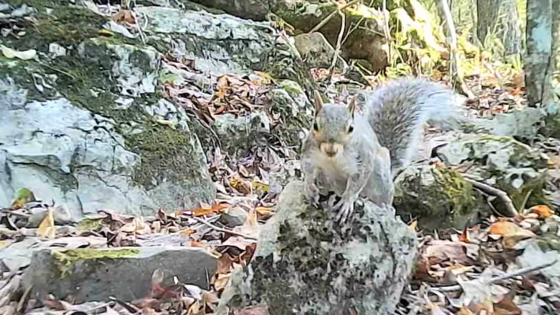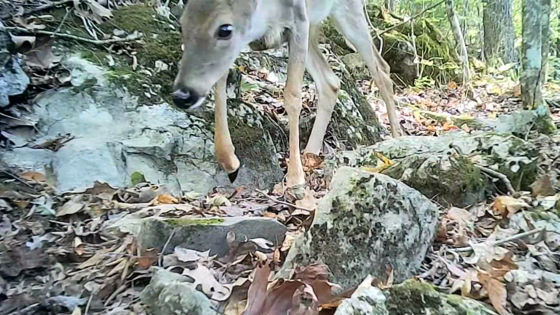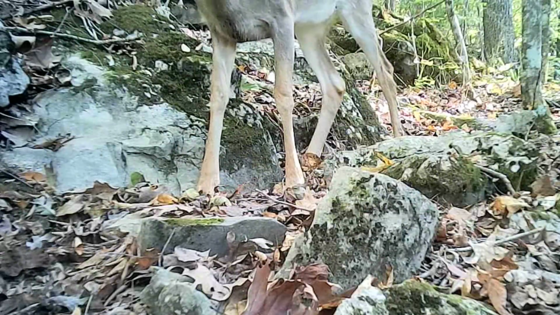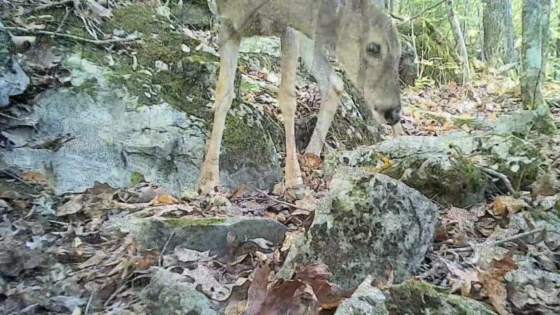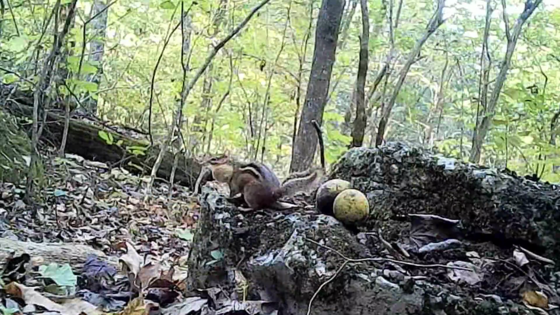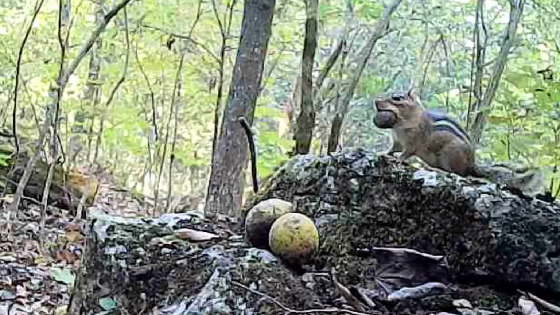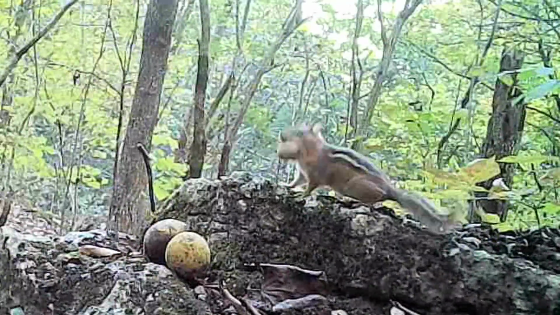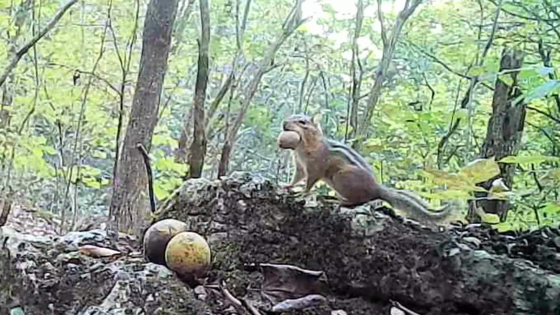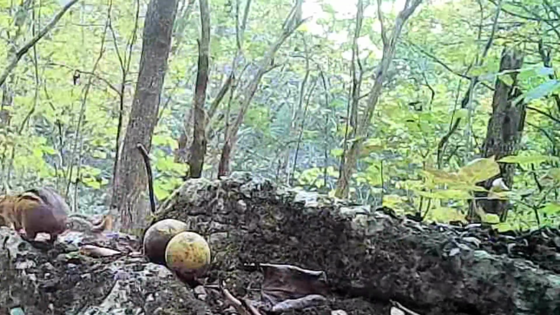And there's a little squirrel on the path. They're so busy. And the deer too. Looks like a little young fawn, just browsing through. And here at the log, there's little Chucky. He's busy working. Packing as much as he can pack out of here. But he's got to say hi. Got a mouthful, ain't he?